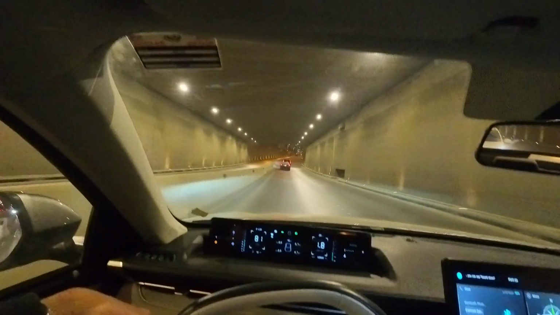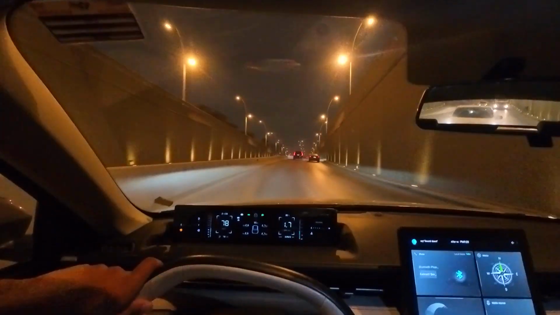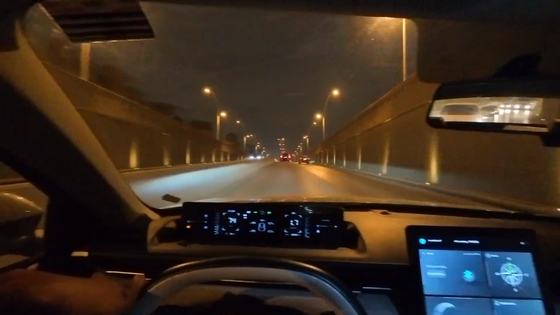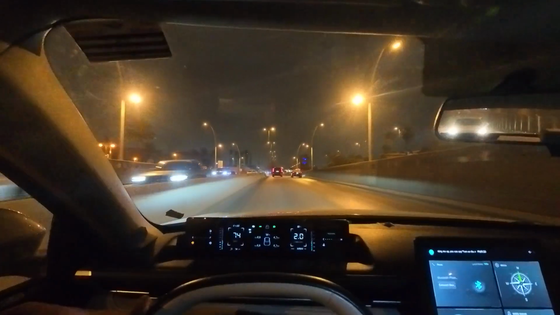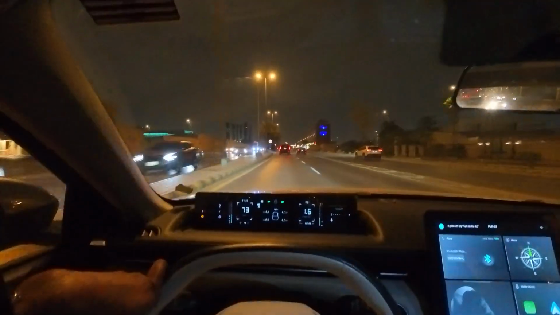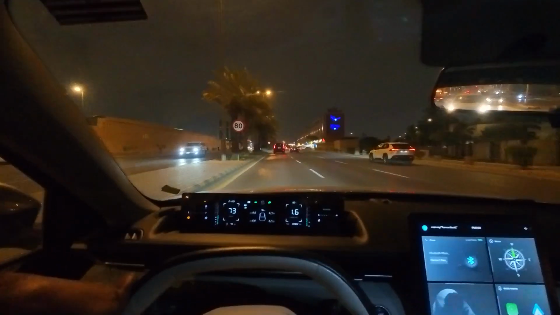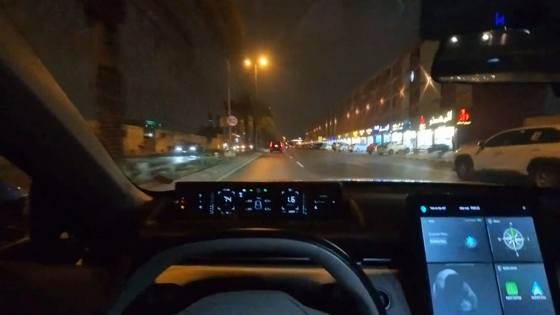By the way, guys, the thing about Saudi here is that on the roads, you are driving the speed limit. Like it's 80, we are almost driving 80. Back in Pakistan, we don't have traffic like this. Actually, there's a lot of traffic even over there in the big cities.